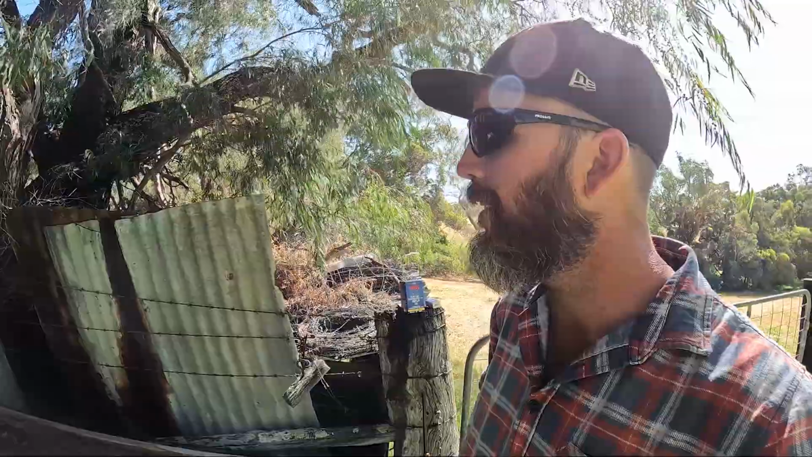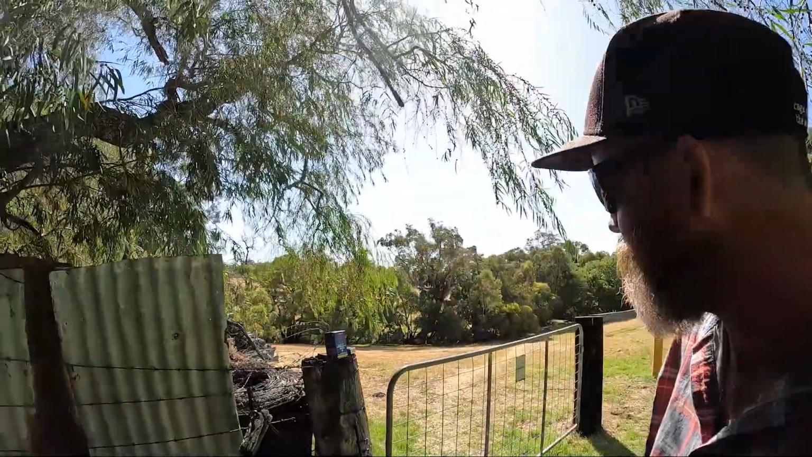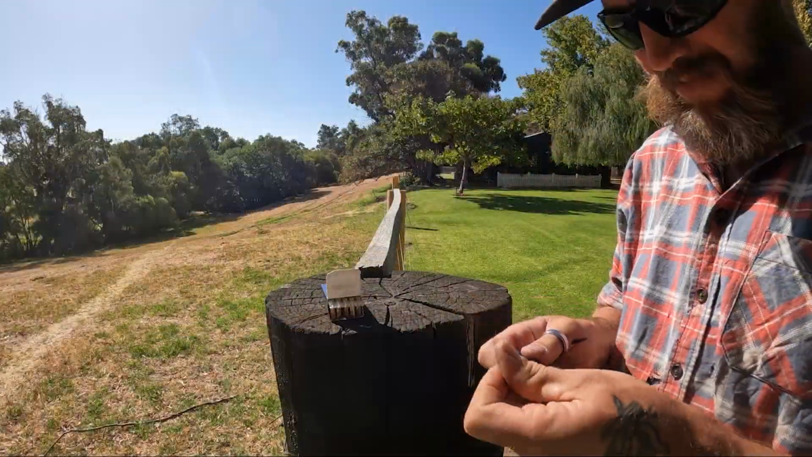We'll come back here just before dark and see if we can nail a few just on sunset, and come back after dinner and try and get a few at night time. All the owners are away for the weekend, so this weekend's the perfect weekend to give it a crack. I'm thinking we should get a few. There were quite a few around, just depends on how good a shot I am.